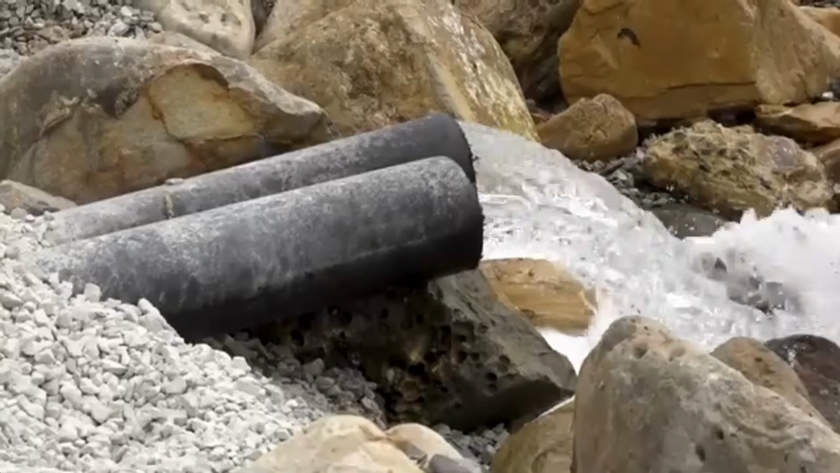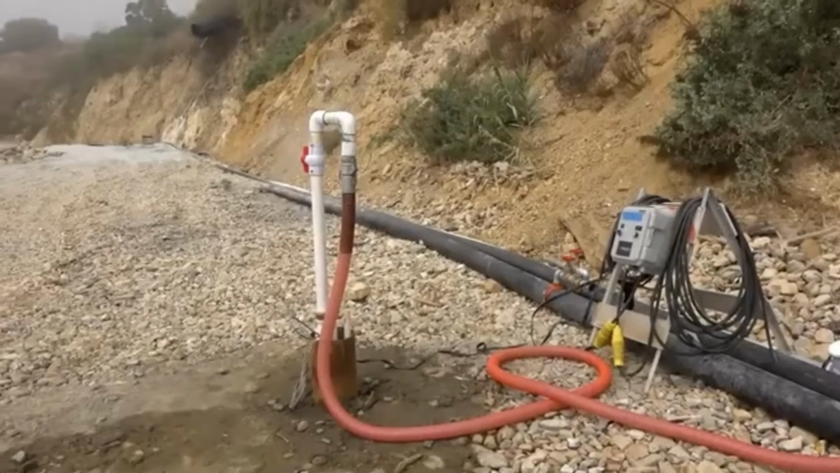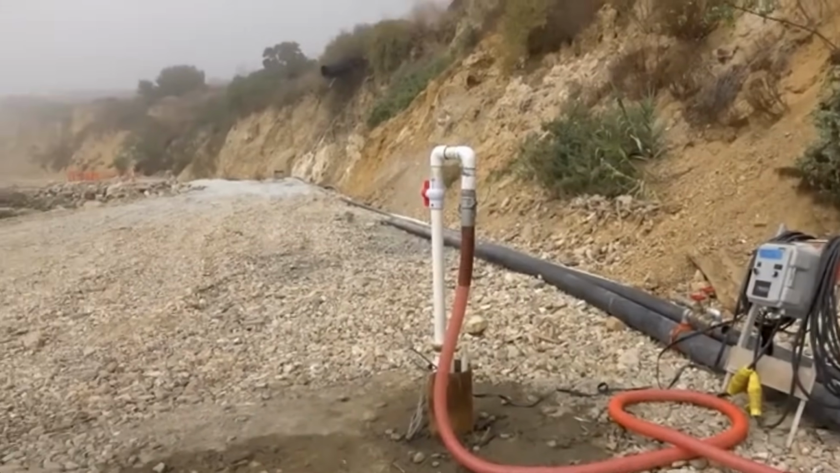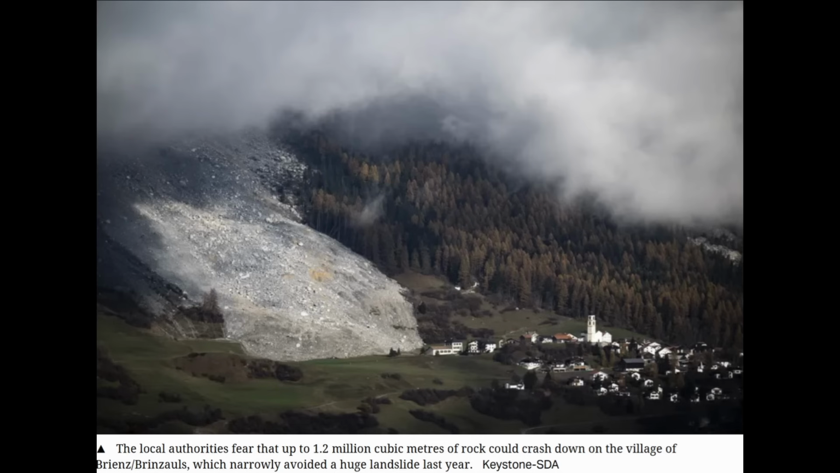But that movement was associated with a relatively shallow slide surface of less than 100 feet. And then in the last year, they've discovered that there's a much deeper slide surface at a depth of around 330 feet. So a massive area that all these homes are just along for the ride, much as we see here with this Swiss village.